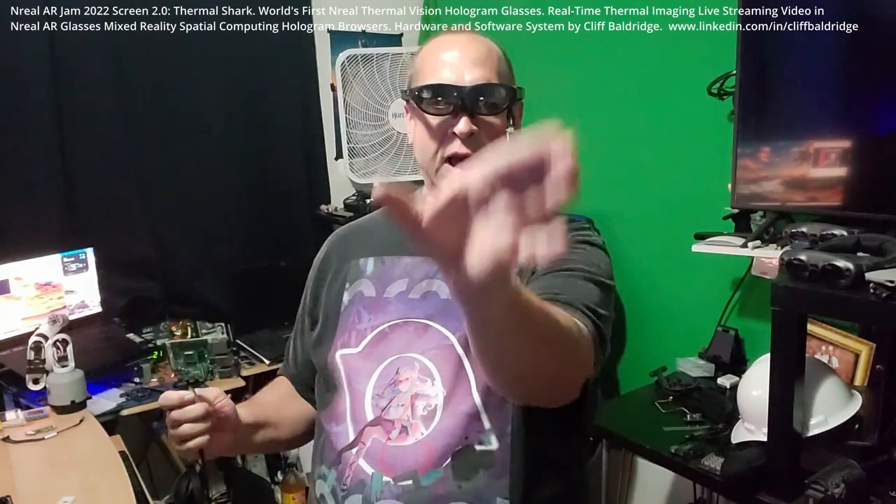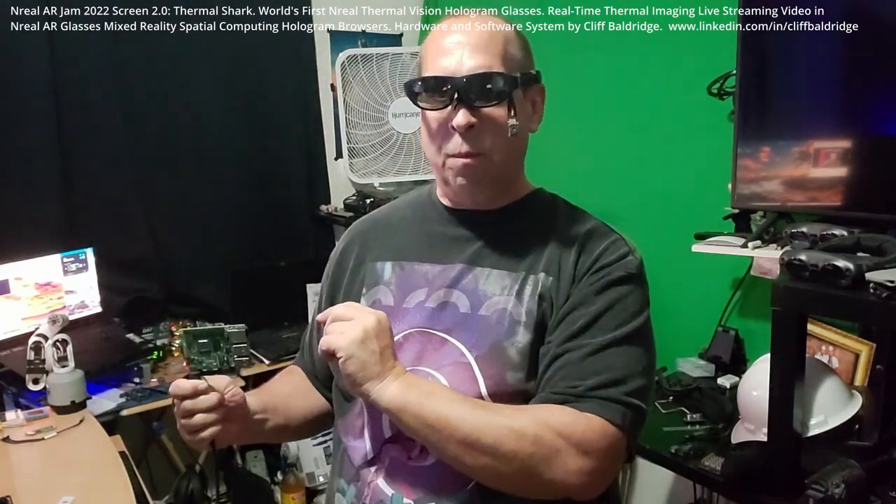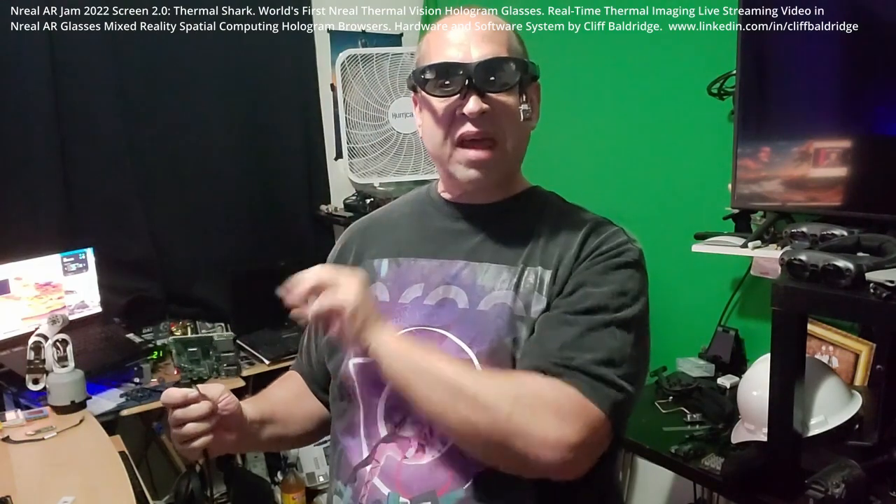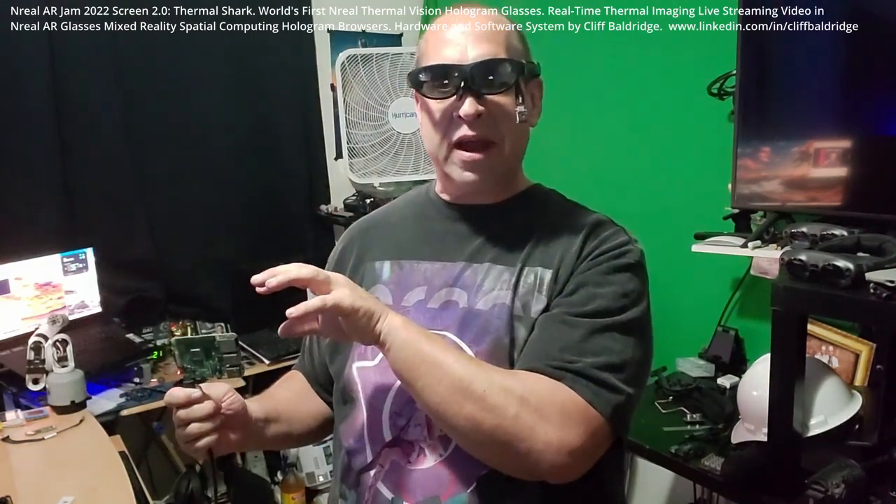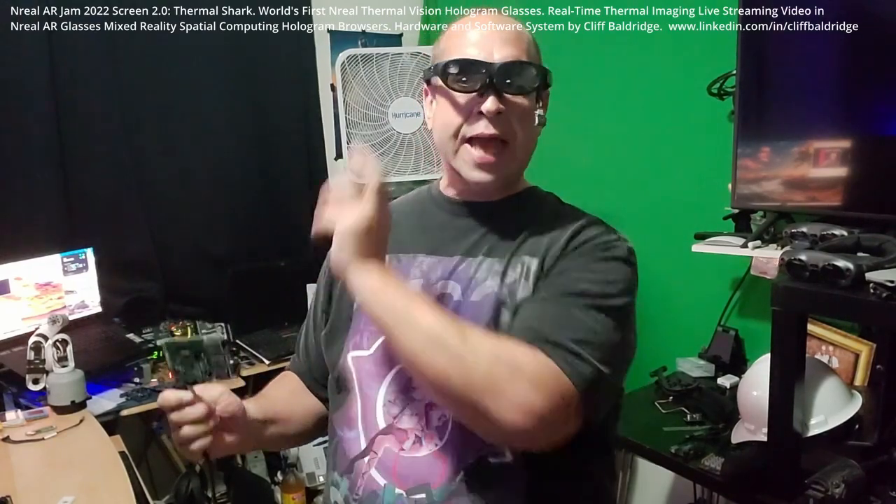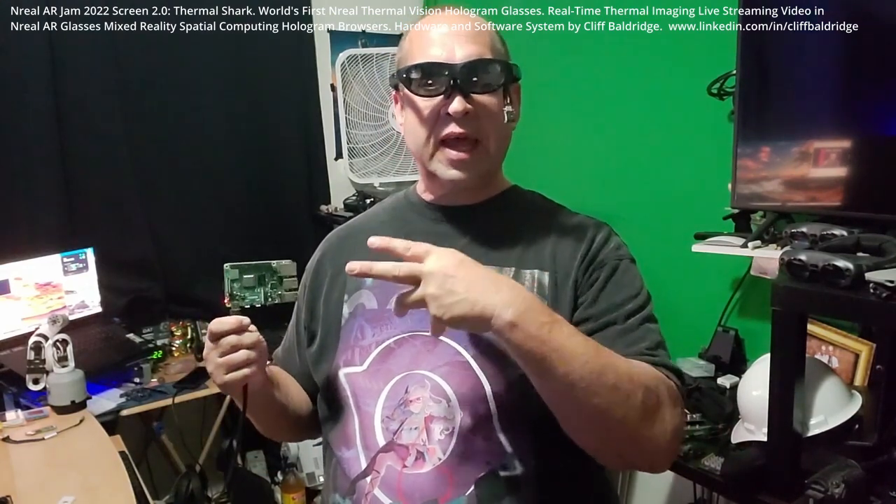So everything that I'm looking at is being captured by the Flir sensor, coming into the Raspberry Pi, into the GUVC View, and then the entire desktop with that live video feed, and the entire desktop you can command and control, is being cloud streamed up to my Windows laptop here, my Razer laptop, where I can actually control and command this entire computer headless right from my Windows desktop.